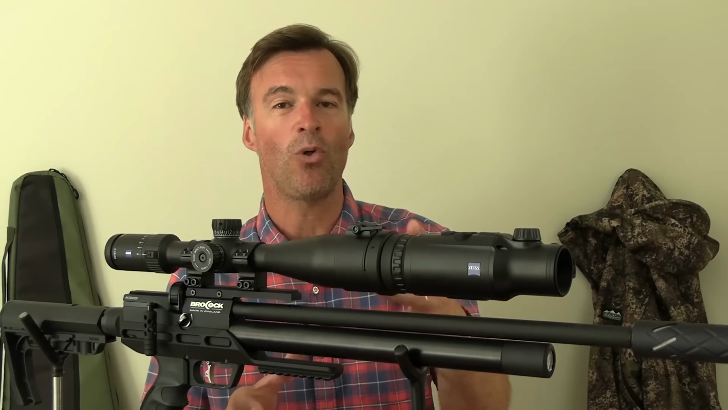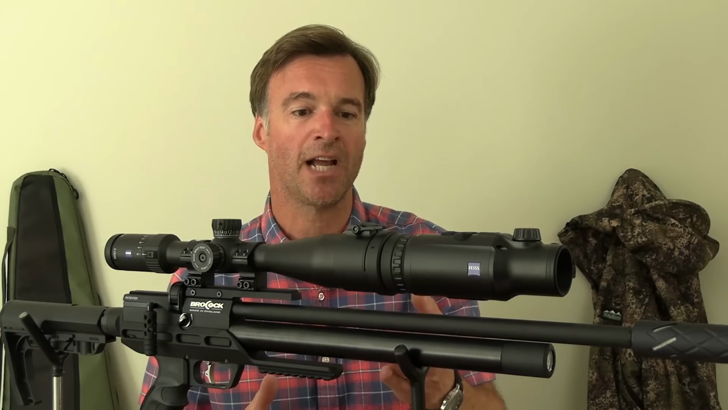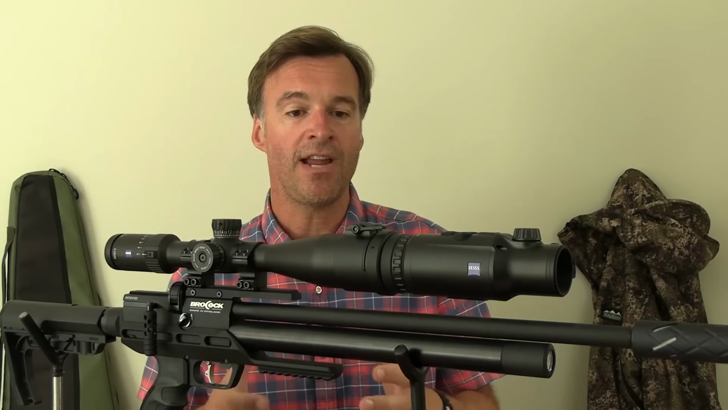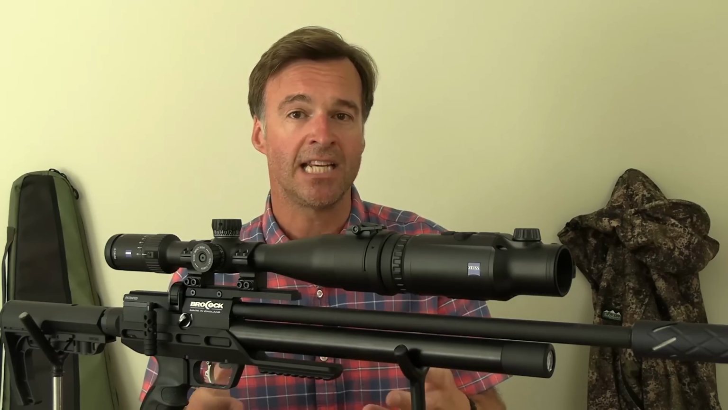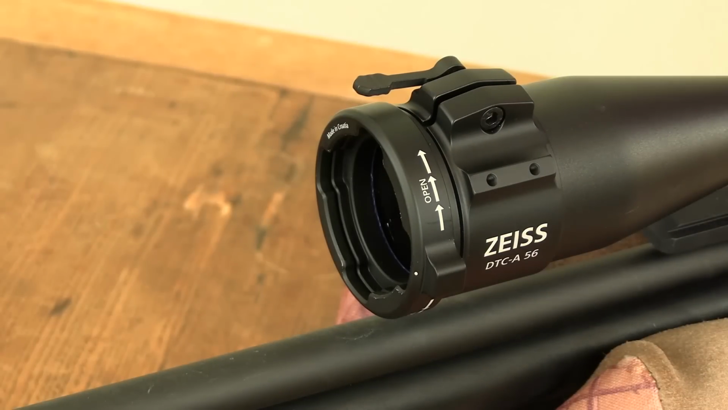Now, the clamp on the scope really is no burden at all, and I'd actually be inclined to leave it on there. It is a very simple, effective and easy to use mechanism, and you could very easily switch the unit between different guns with additional clamps.